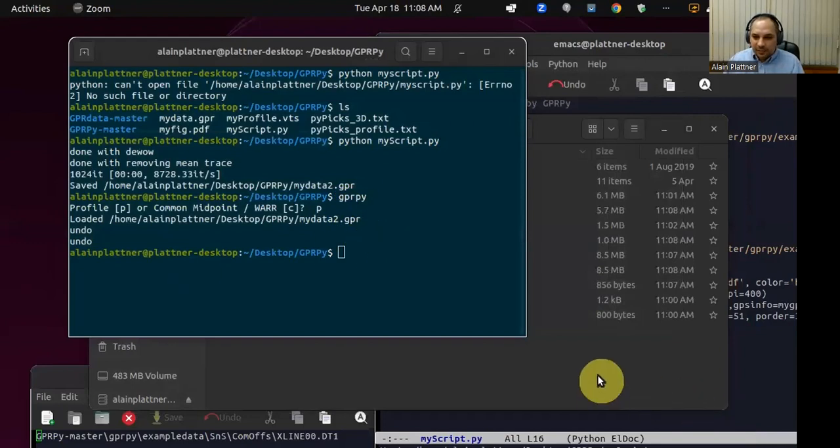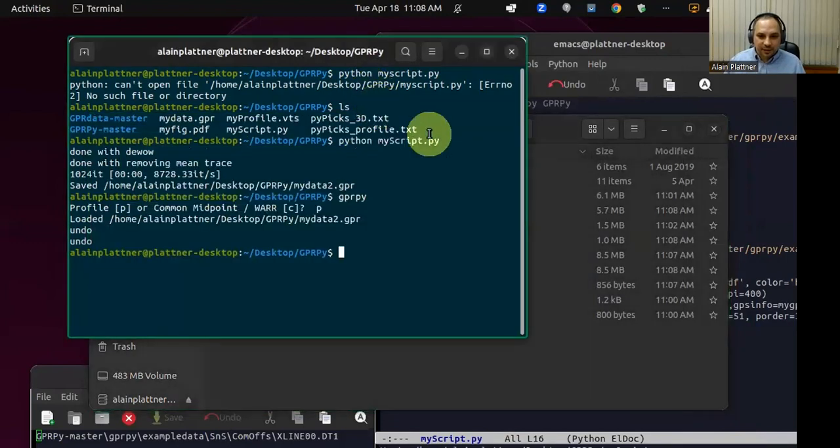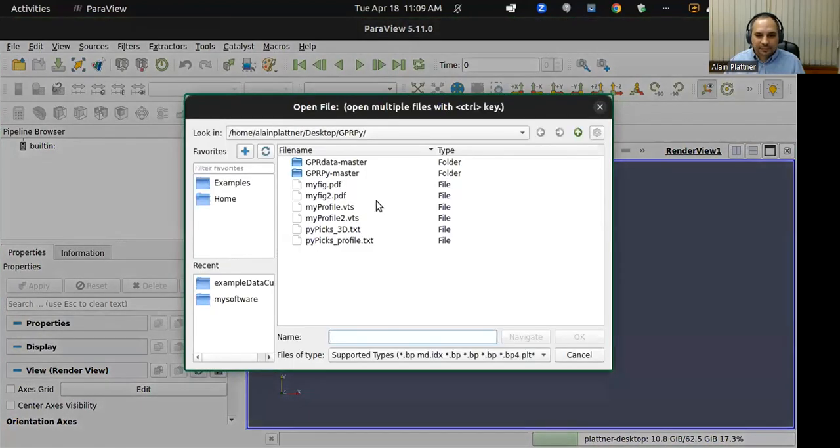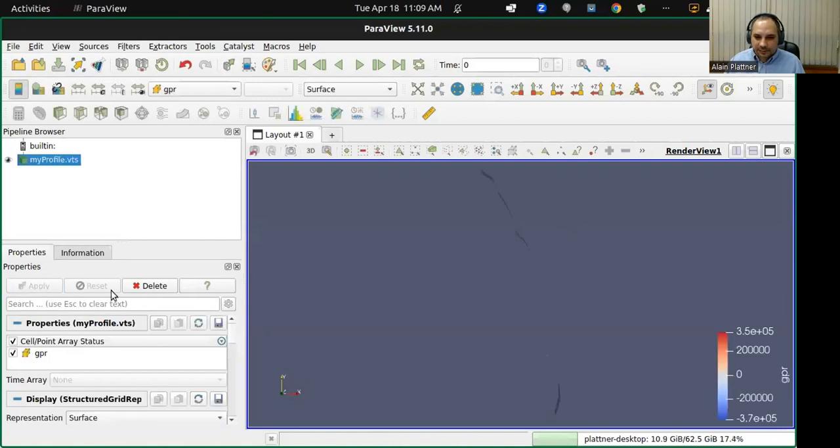I want to now quickly show you how that 3D profile looks. So I'm going to open ParaView. And let's take the one. Yep, and this is it here. We can do horizontal x-axis or y-axis.